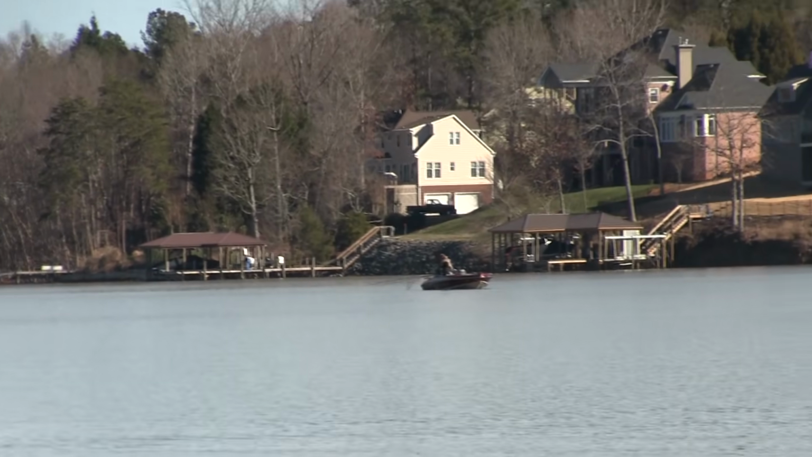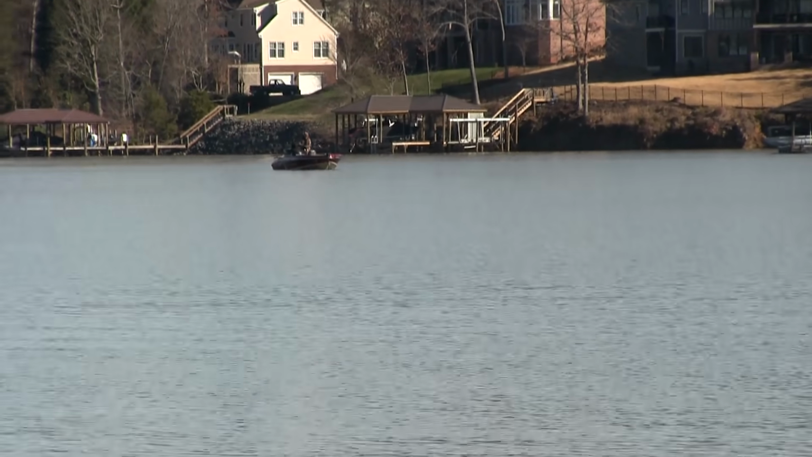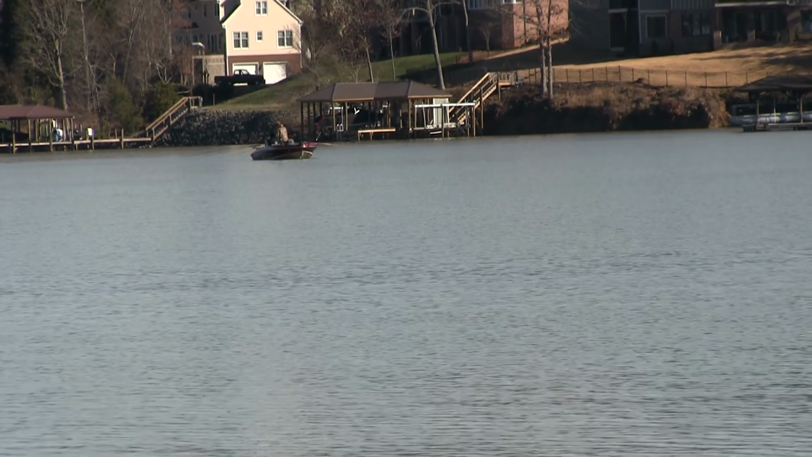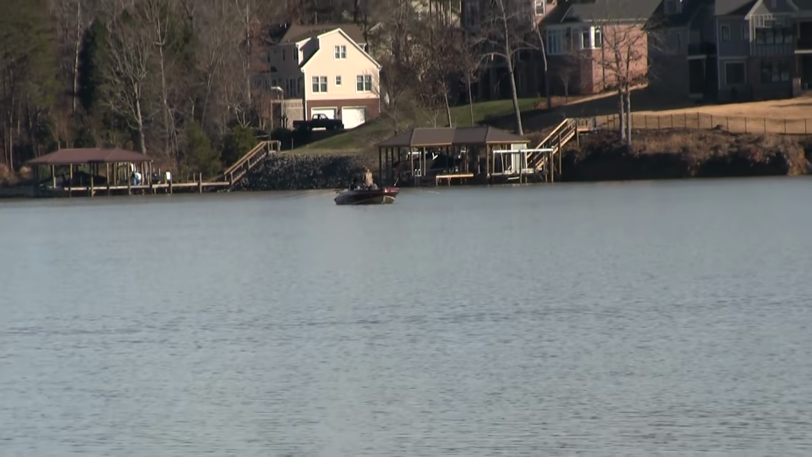That looks like something right yonder. I believe there's some fish moving right down yonder, close to that boat. But that's a good sign. That's a good sign right there. We'll see what we can do with that.